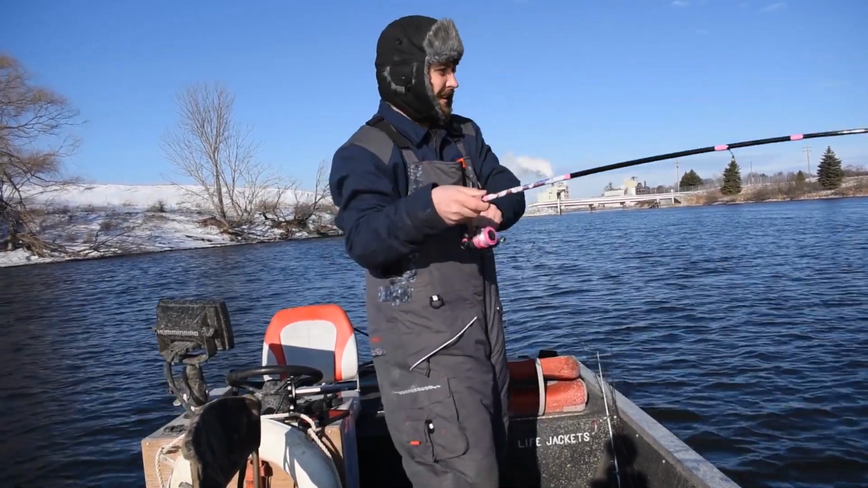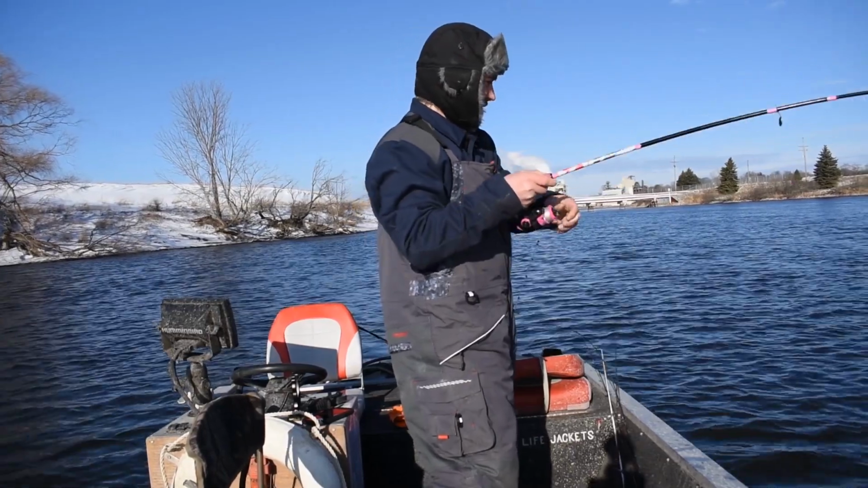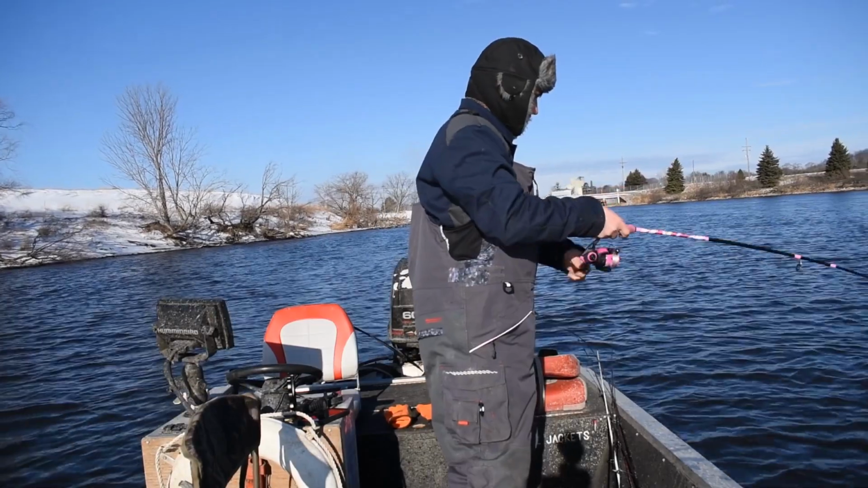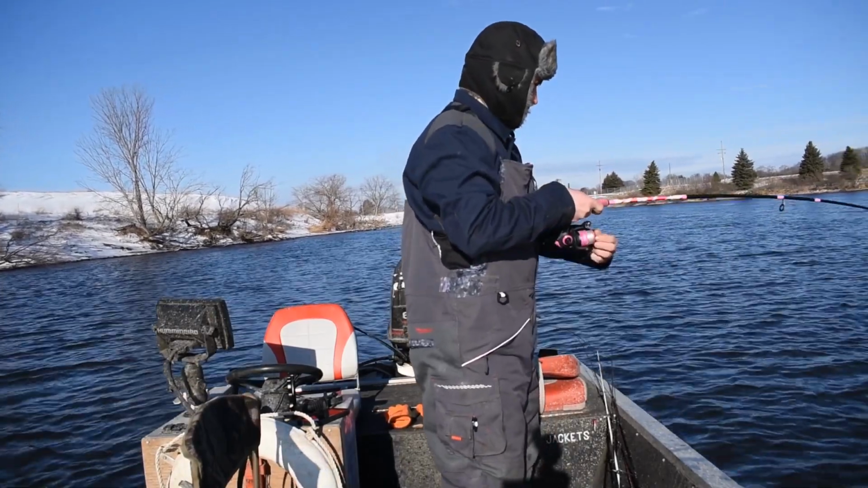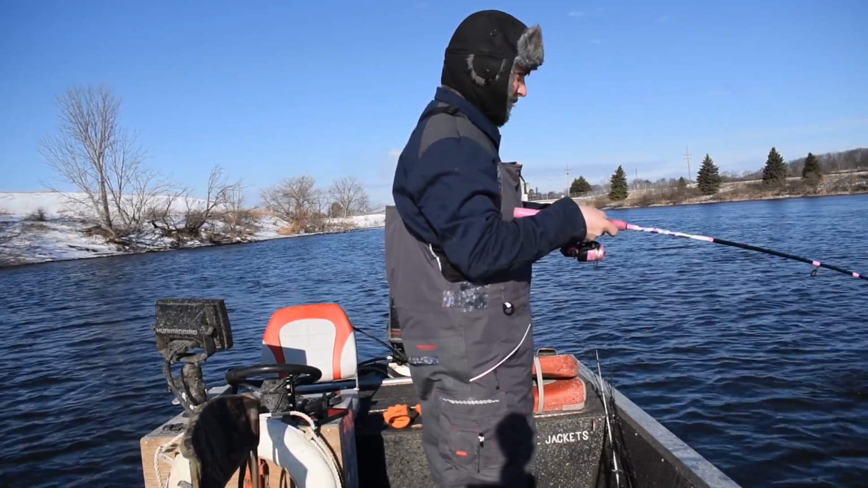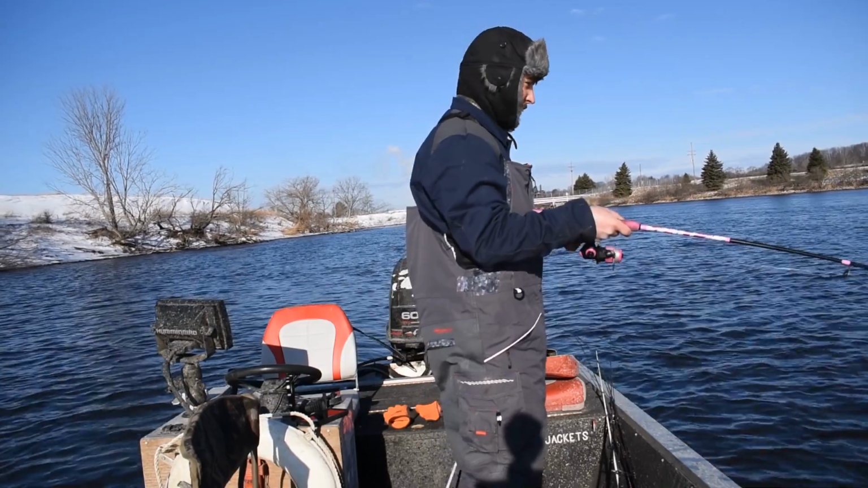There he is. Right where the side imaging said it would be.